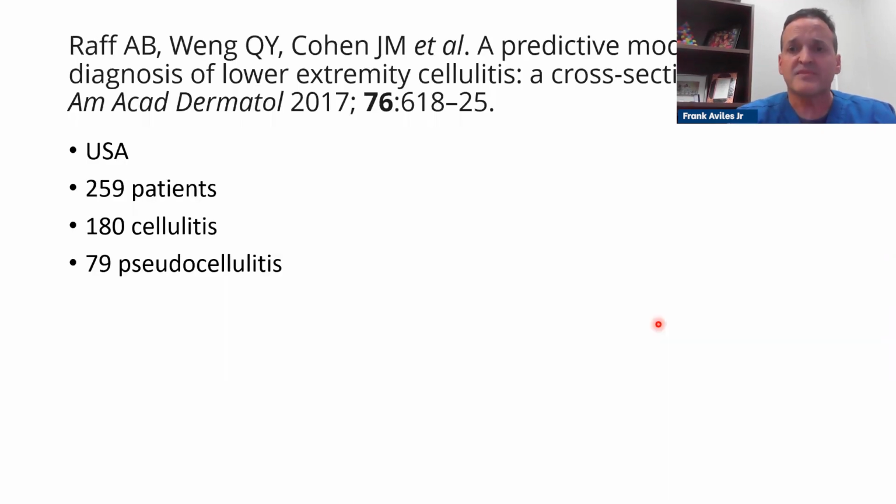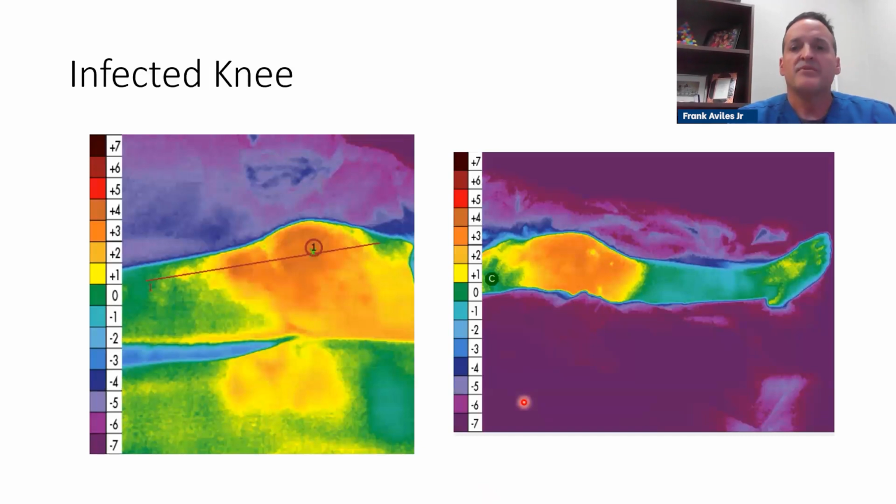And so the next study is when we start looking at cellulitis. Do we have a predictive model? And so in the USA, we looked at 259 patients, 180 of them had true cellulitis, while 79 didn't. And so now when you look at some of the cases that I have, this is actually a total knee patient.